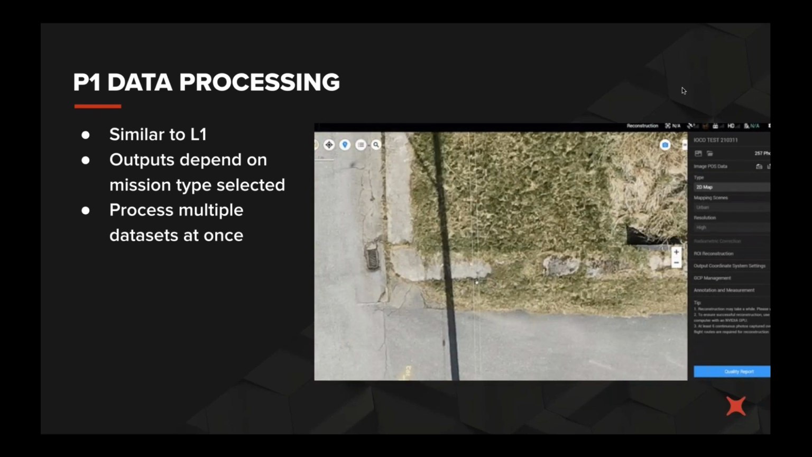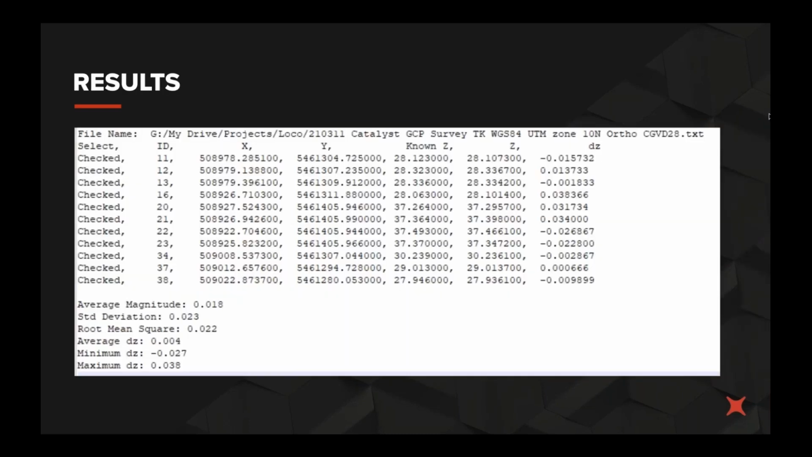So moving on to the results. How did it all look? Comparing the point cloud that we got from DJI Terra to GCPs that were surveyed with network RTK GNSS, we got a root mean square error of about 22 millimeters, or 2.2 centimeters, on hard surfaces.